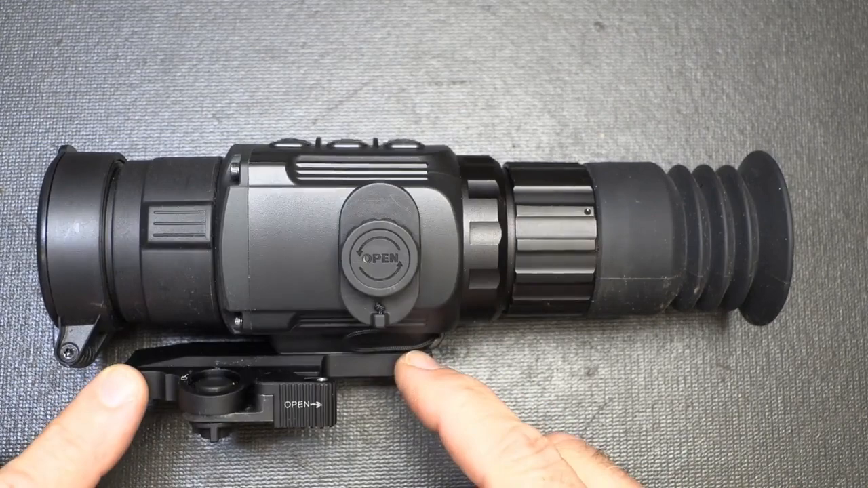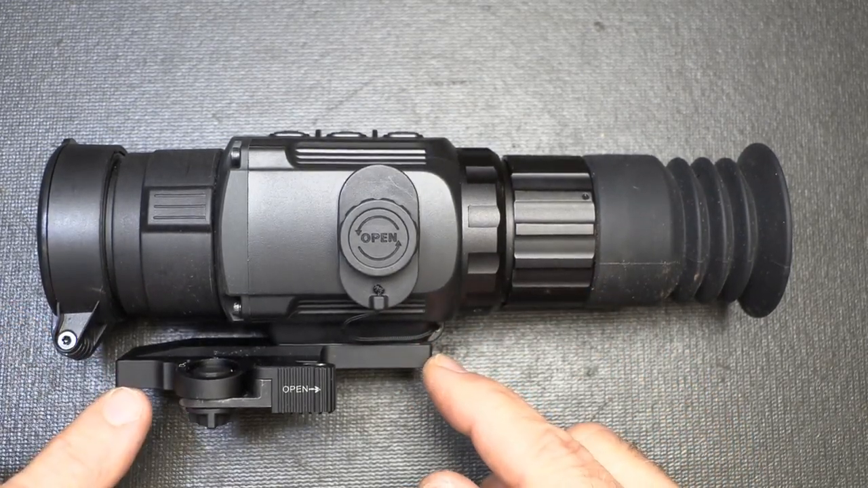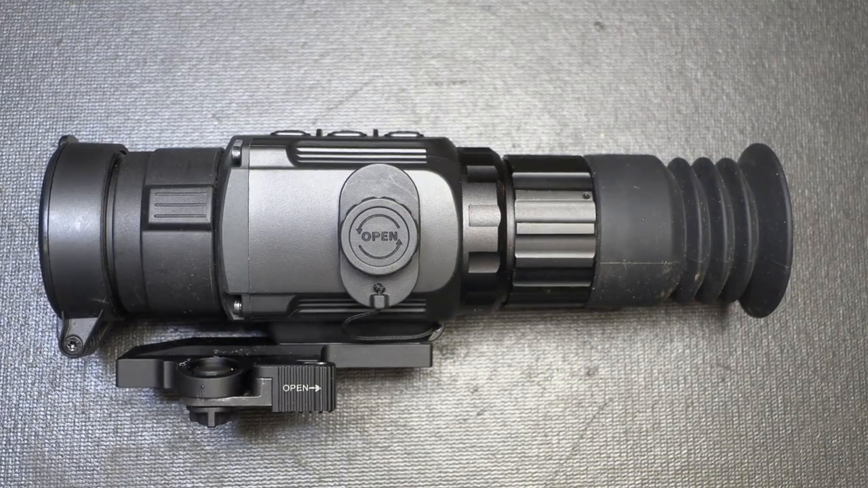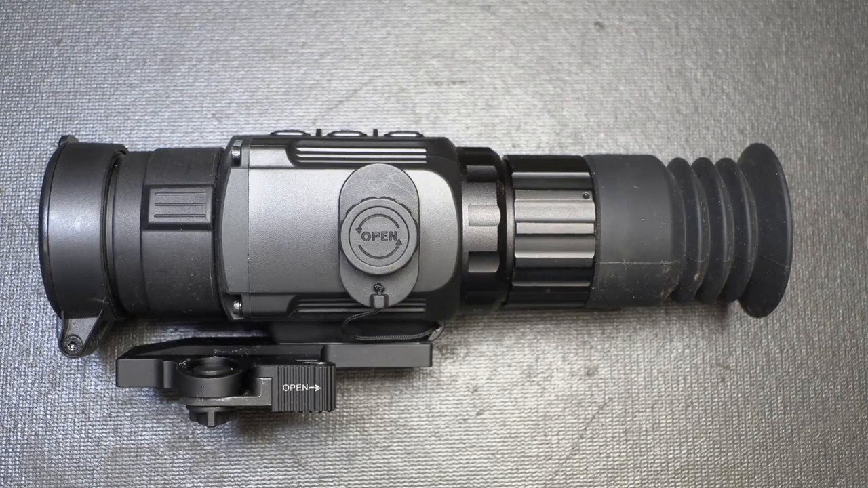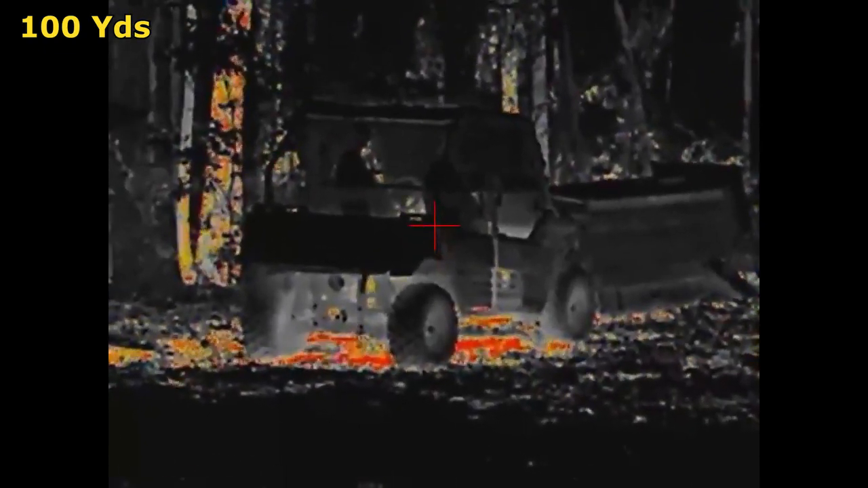And of course, with this LWIR mount, it just works really well, and it will re-zero. Of course, calibration is one thing. Sometimes right in the middle it'll calibrate and you'll have a hesitation just for a second. That's just inherent with all the thermal optics. It is IPX66, which means pretty much that it's waterproof. You don't want to submerge this necessarily, but you're going to be fine with this out in the rain.